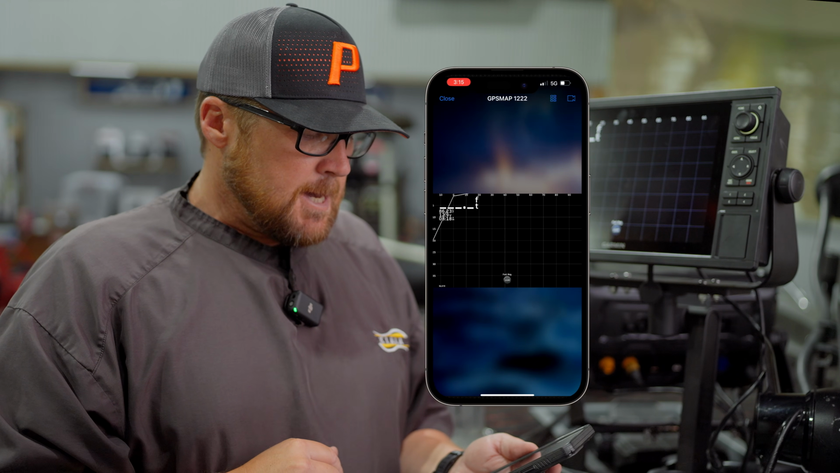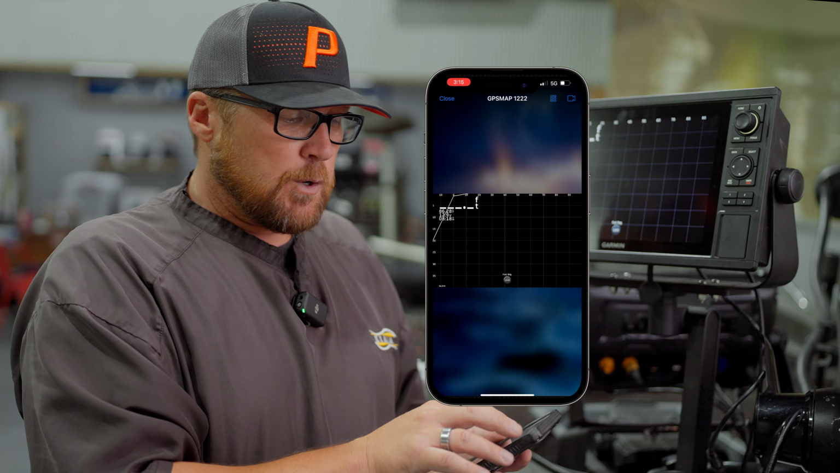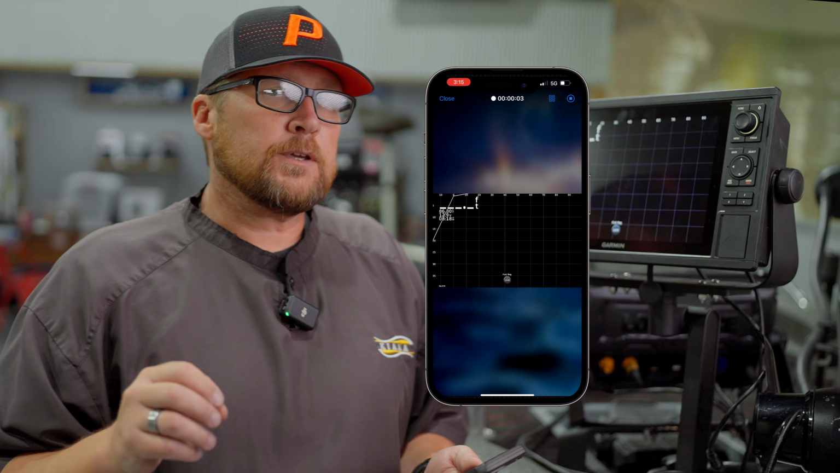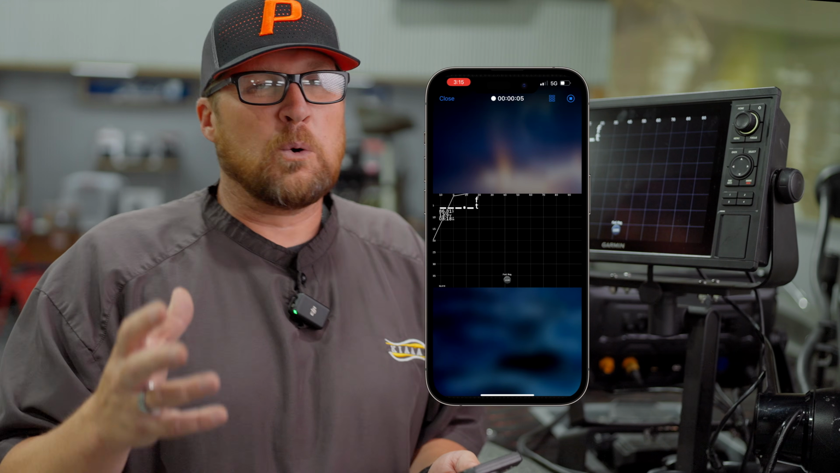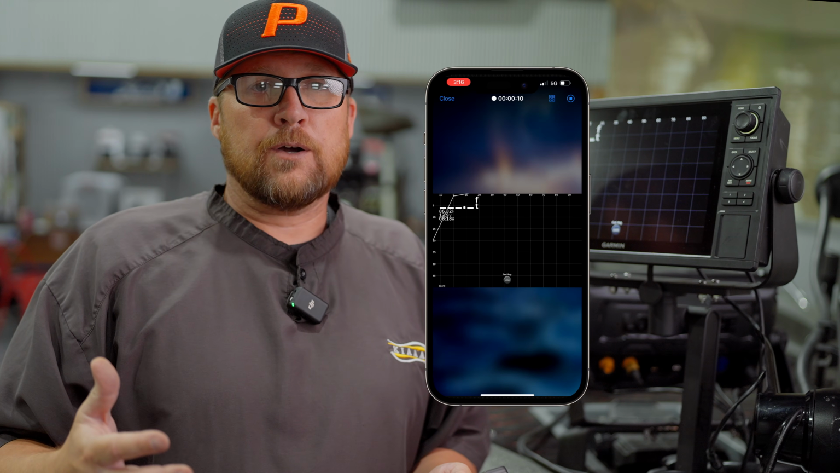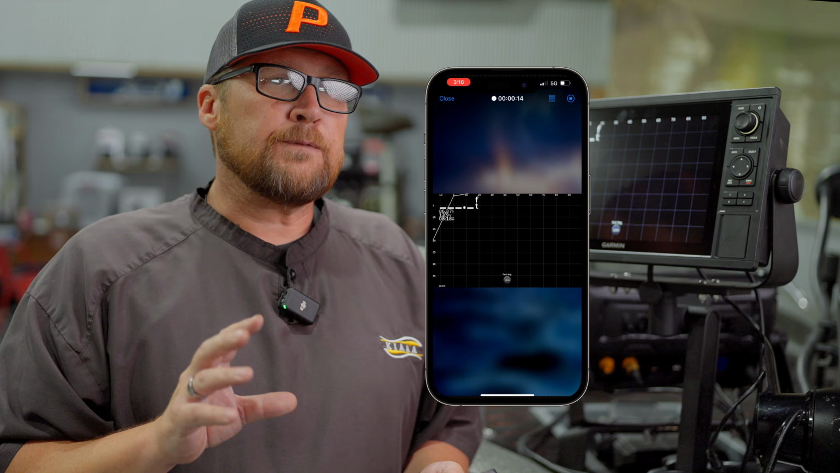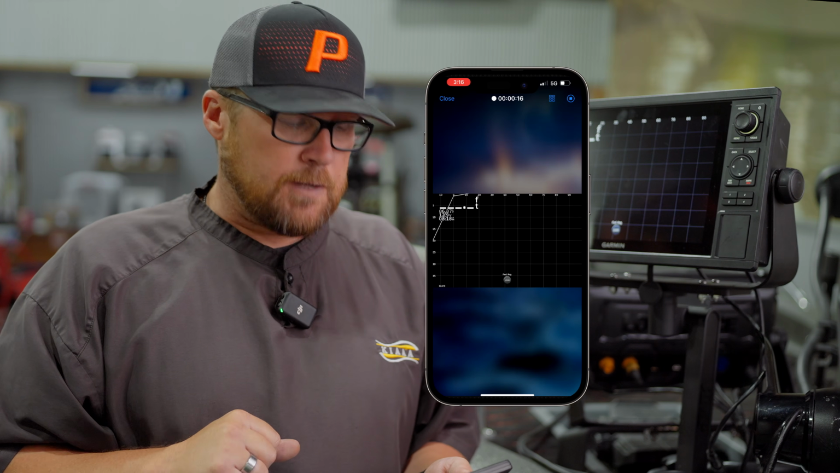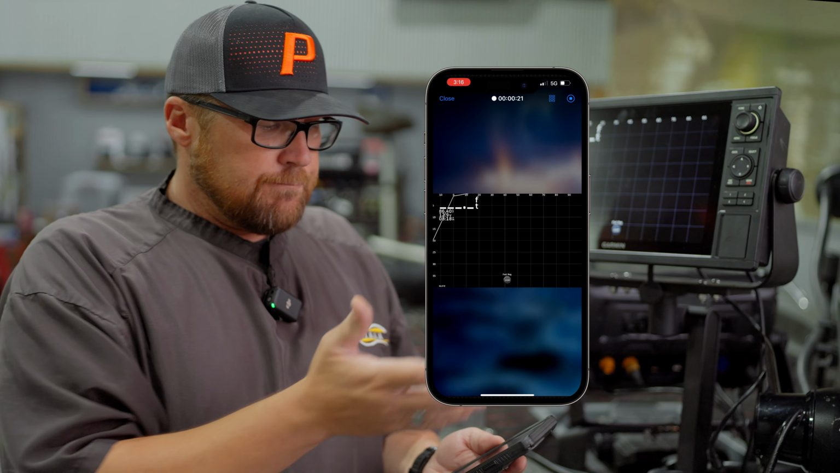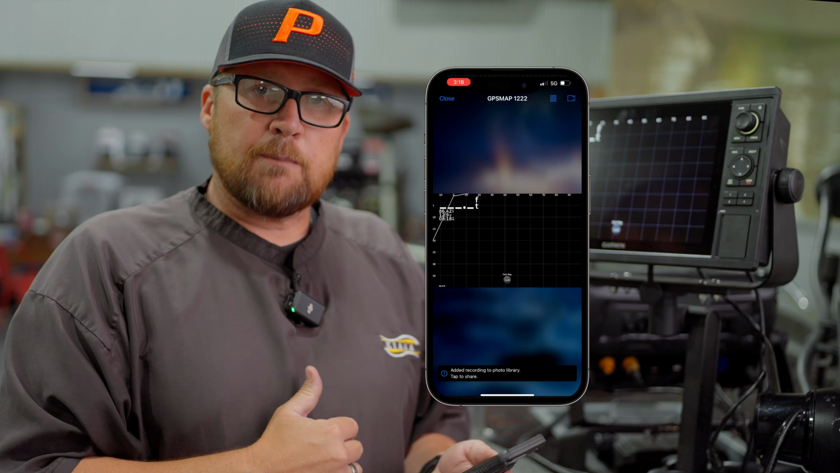The nice thing is, up in the top right hand corner, you see a record button. If you click that, now you're recording. So if you're out there and you want to record live scope, this is how we do it. You can't do that on an EcoMap Ultra or EcoMap, only on our GPS map. So that's a feature through the Helm feature of Active Captain, where we can record that. Now I'm just going to go ahead and stop that, and it's going to automatically save to my photos.